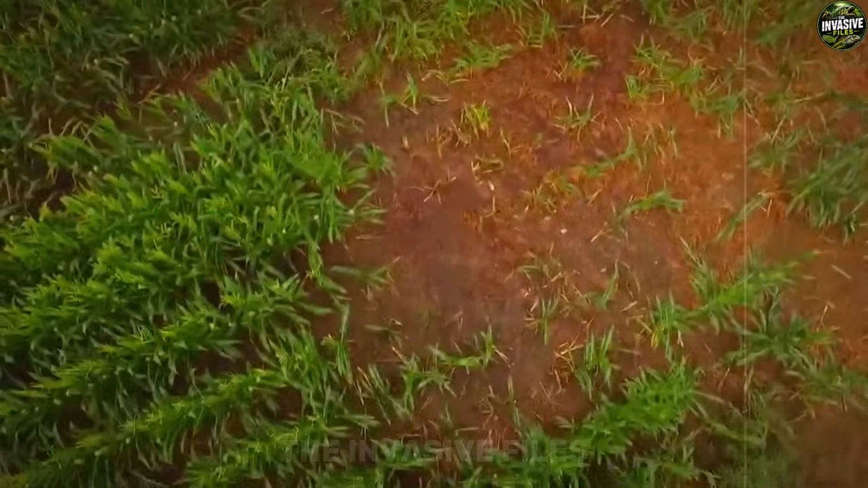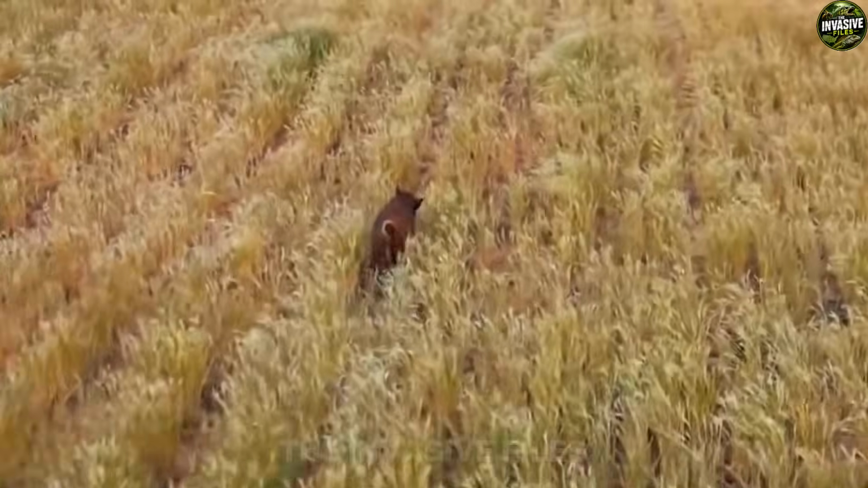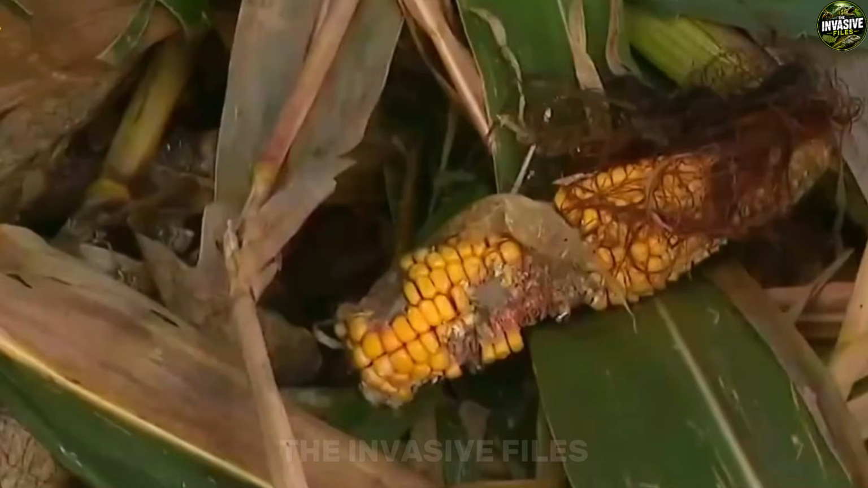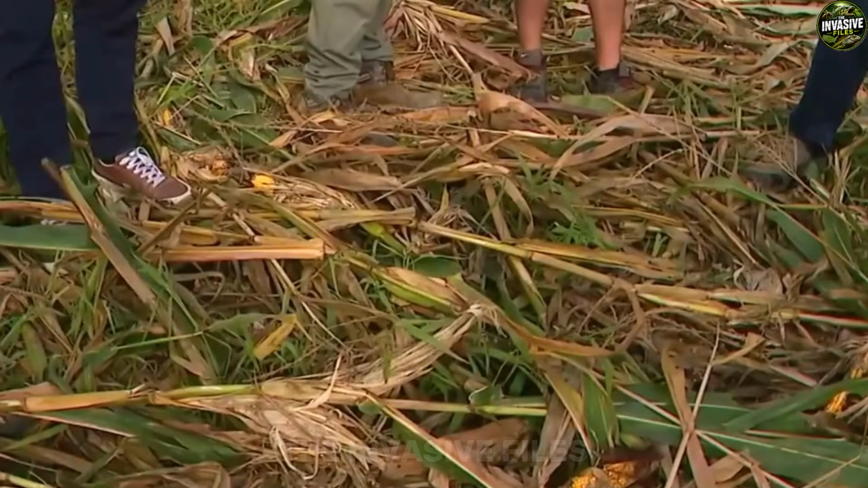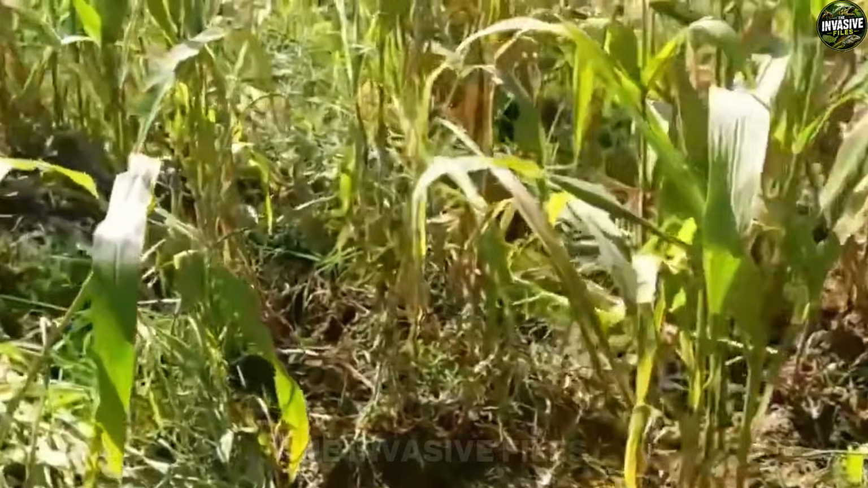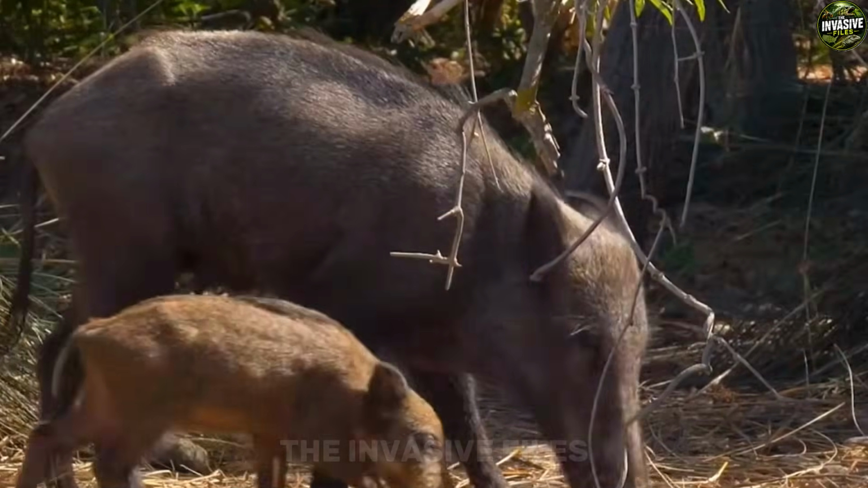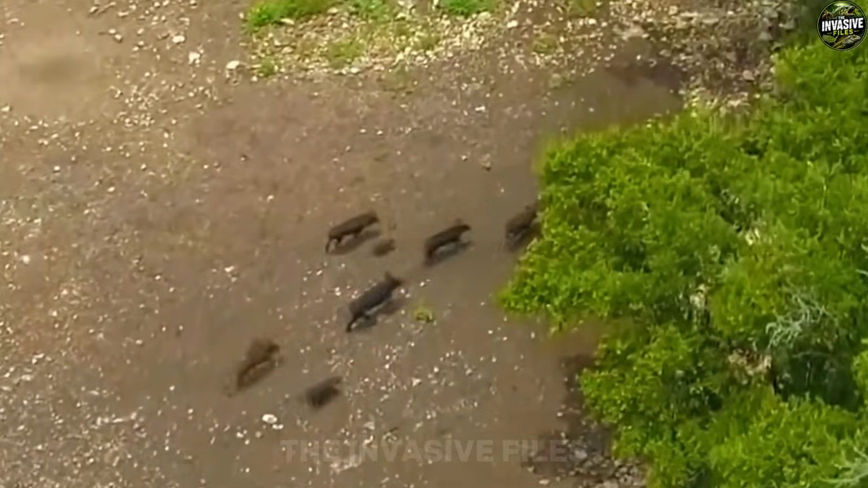Right now, something is gutting the American heartland. It's an invading army, bleeding the agricultural economy of $1.6 billion a year. And in Texas, the front line, they're hemorrhaging $871 million. This isn't a slow burn. It's a full-on hostile takeover.